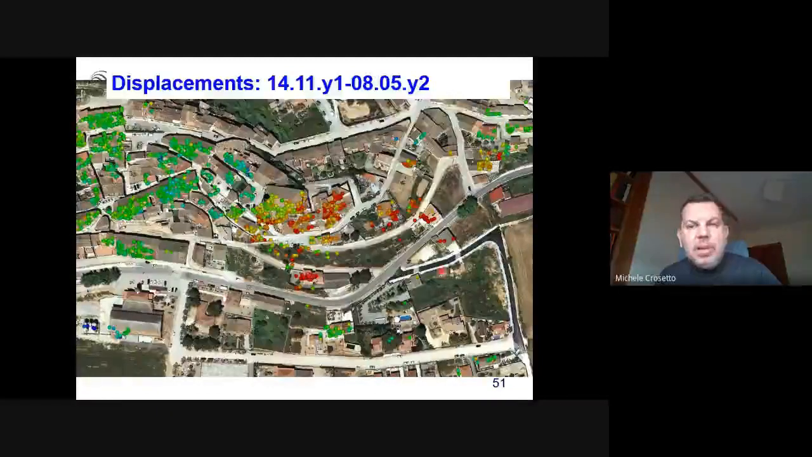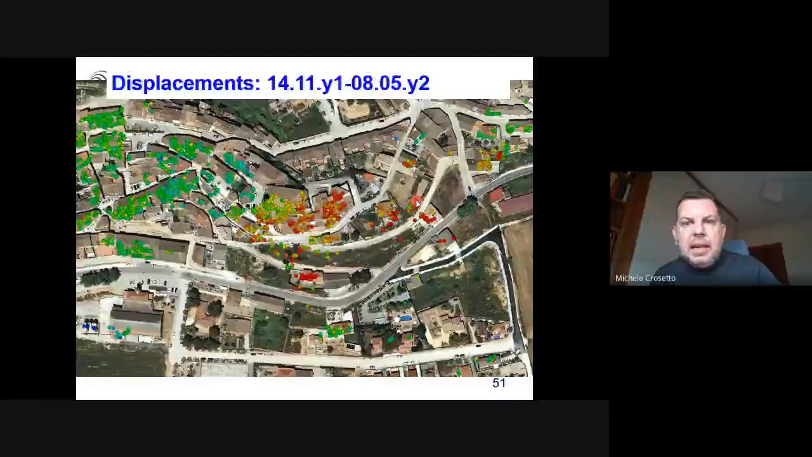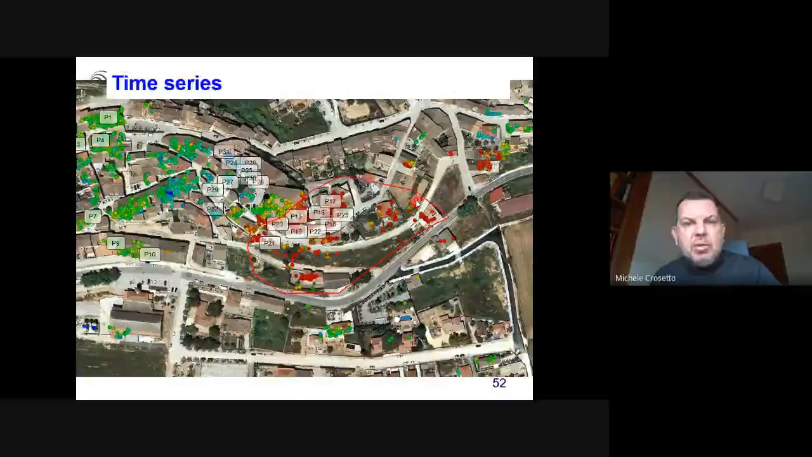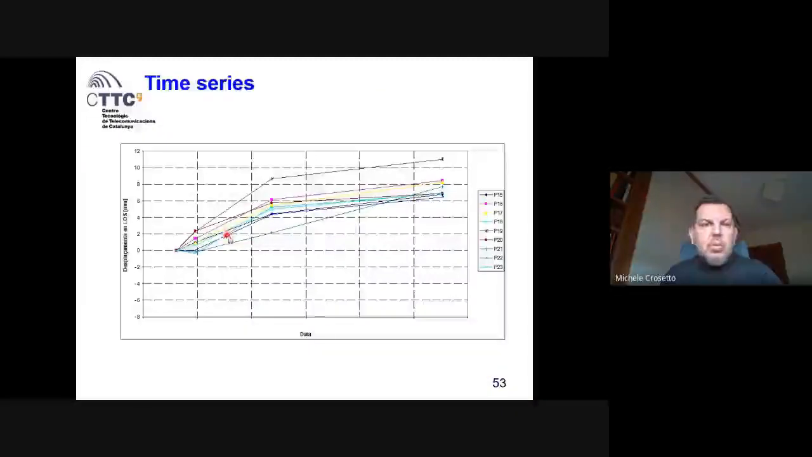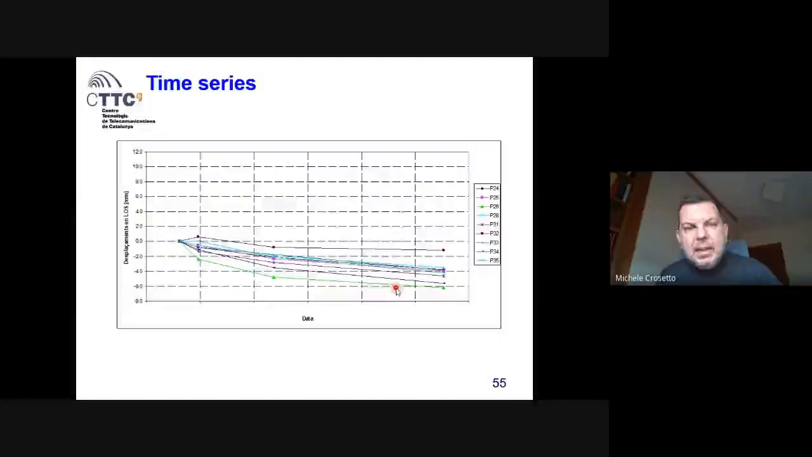There is a deformation area, the red area, which goes in the direction of the radar, with displacement up to 11 millimeters in these 3 campaigns. And then, interestingly, an area in blue which is going in the opposite direction, so it is going away from the radar, with less deformation, up to 6 millimeters.